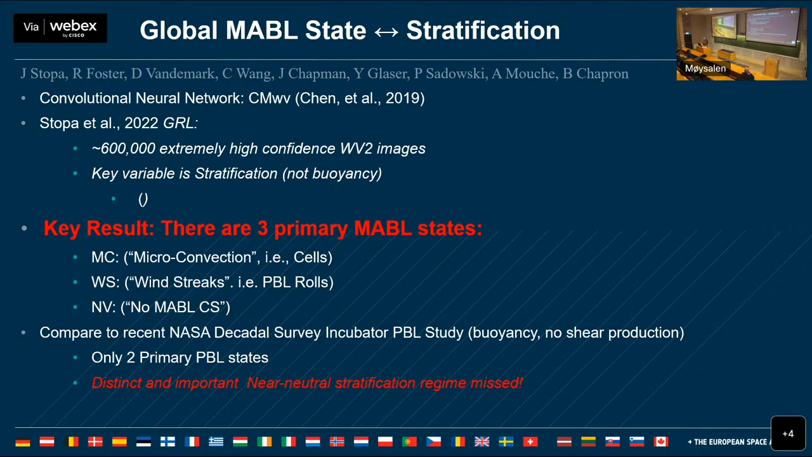There's often this focus on buoyancy, but buoyancy is not the important parameter in isolation. You need the competition between shear and buoyancy, and that's what stratification is. It's the ratio of the production of turbulence by buoyancy compared to that by shear. And that's the trade-off. You have a flow bifurcation. The character of the boundary layer flow changes between these three states. And it's important to recognize that it's three states.